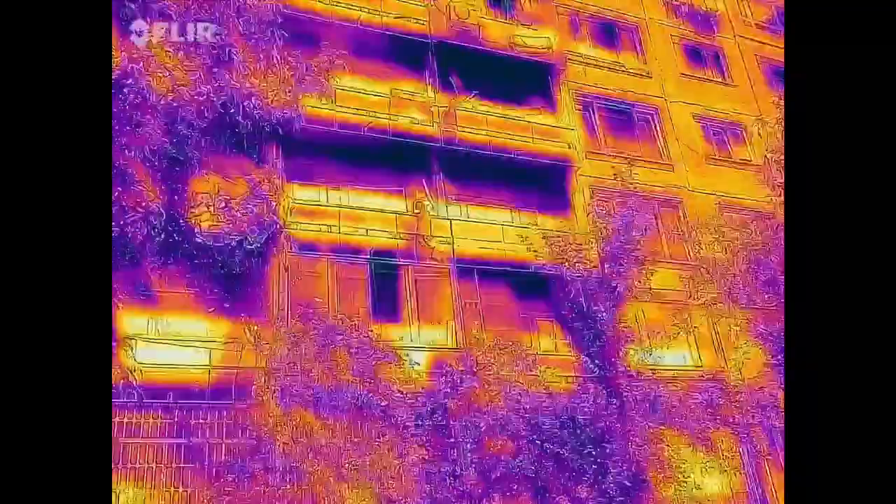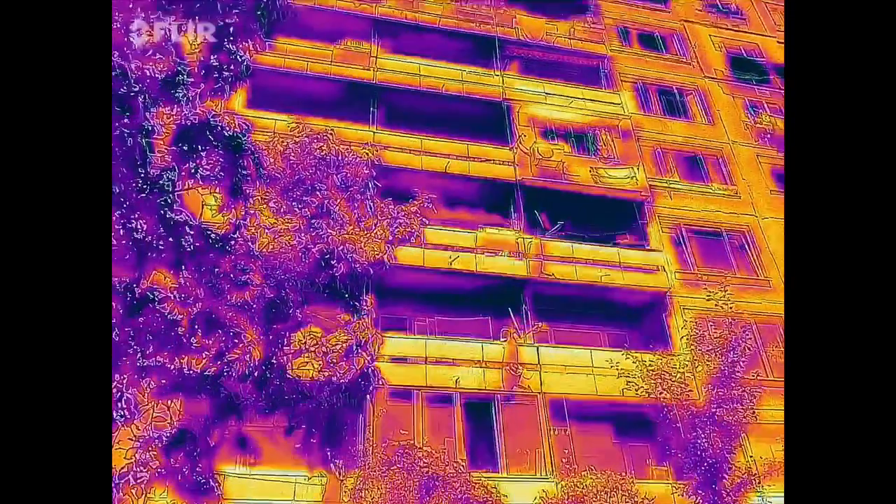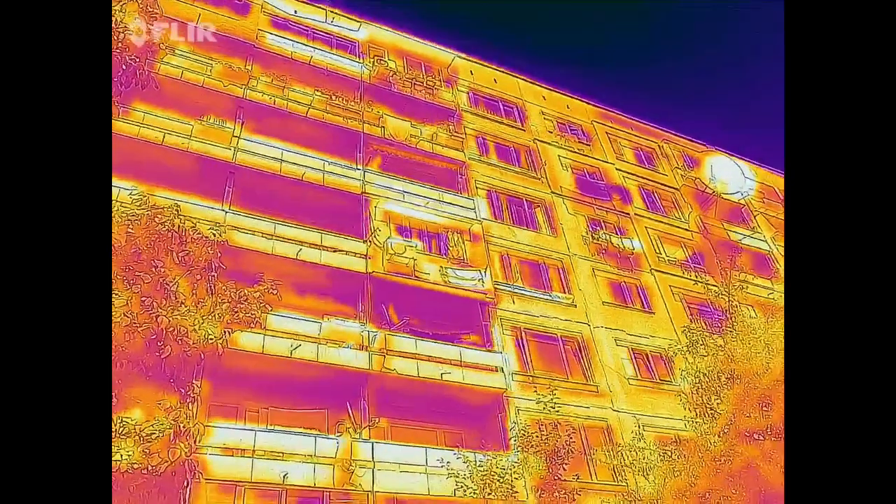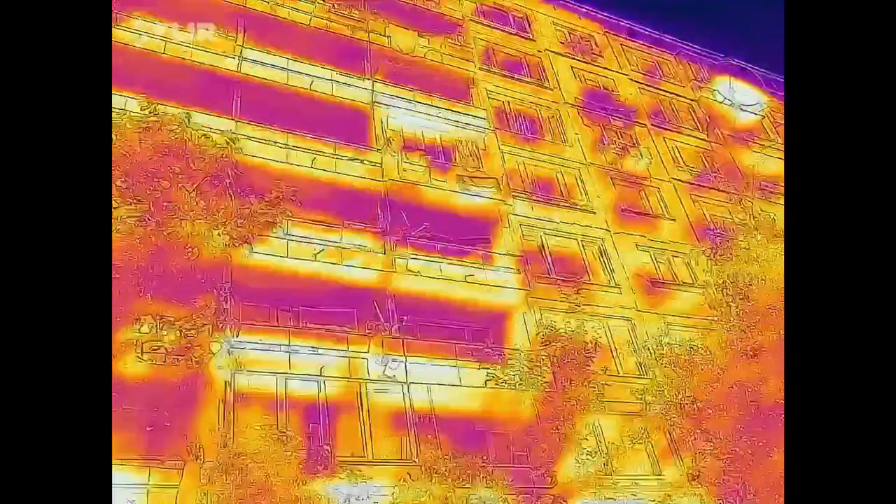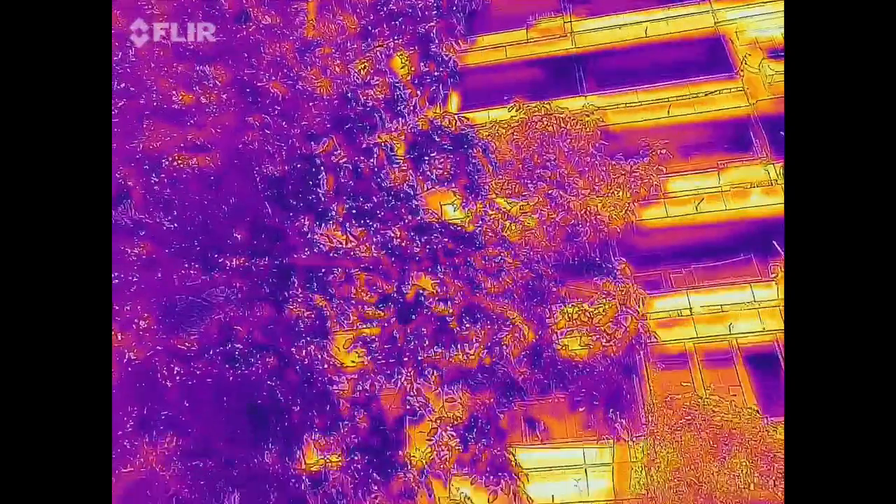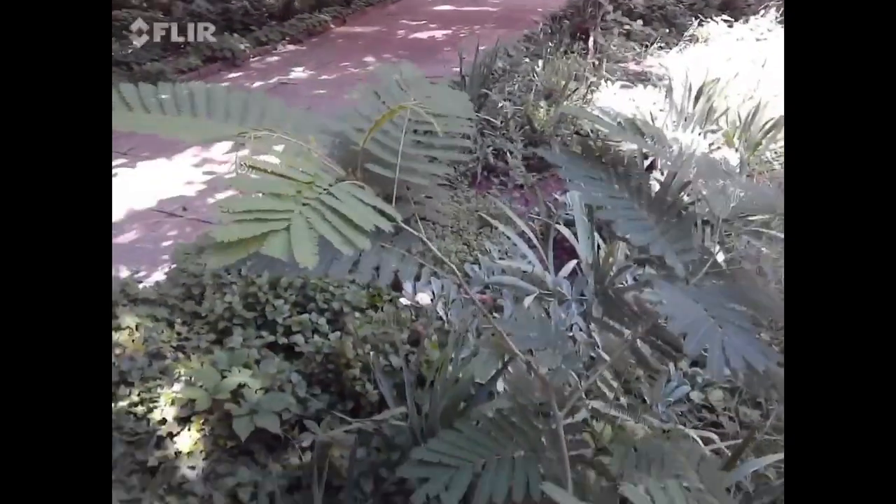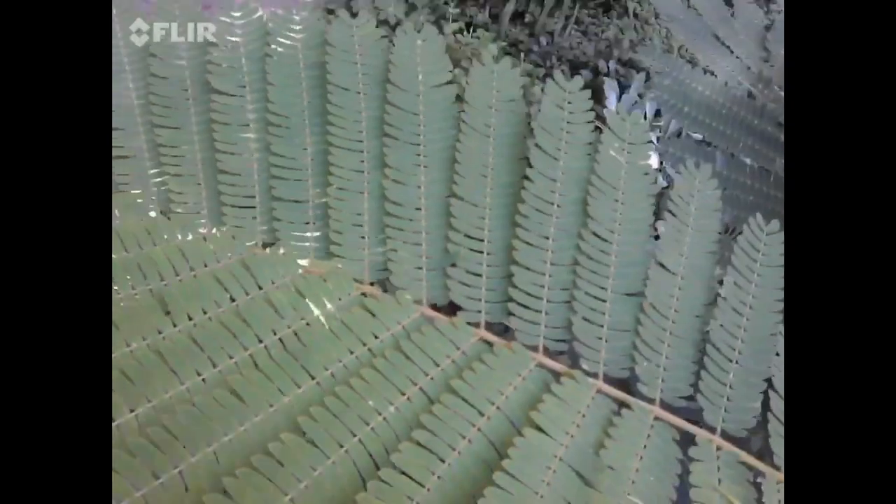You can obviously see how the outer parts of the building are much warmer, and inside the terraces it's colder because it's in the shade. And if we just come closer to a tree, or maybe this leaf, let's see how it looks.